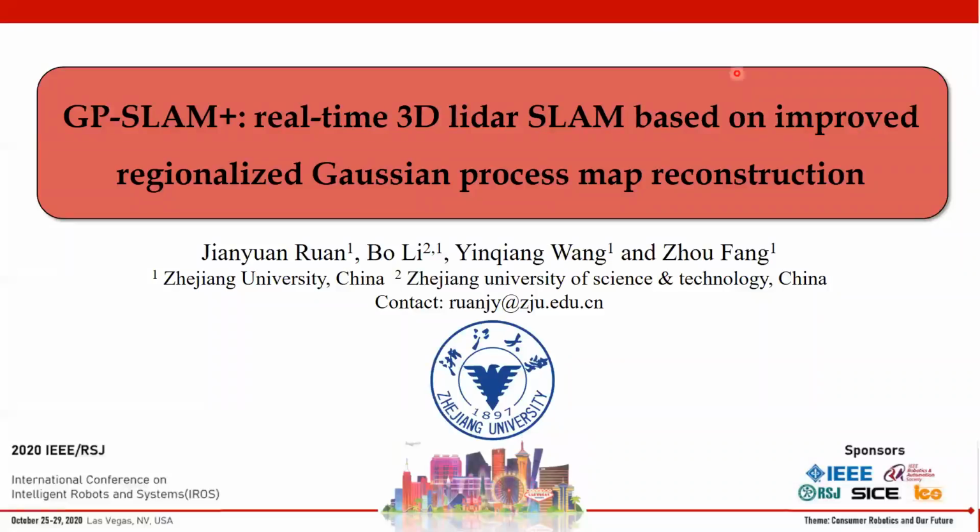Hello everyone, today I'm going to introduce our work GP-SLAM Plus, which is a real-time LiDAR SLAM based on regionalized Gaussian process map reconstruction.